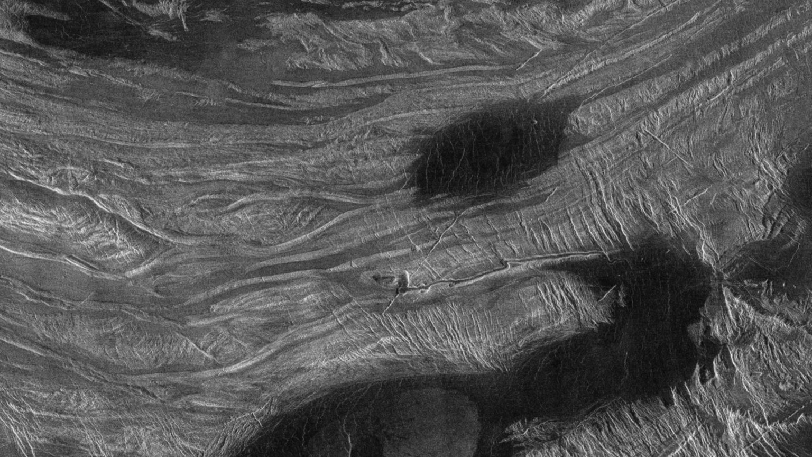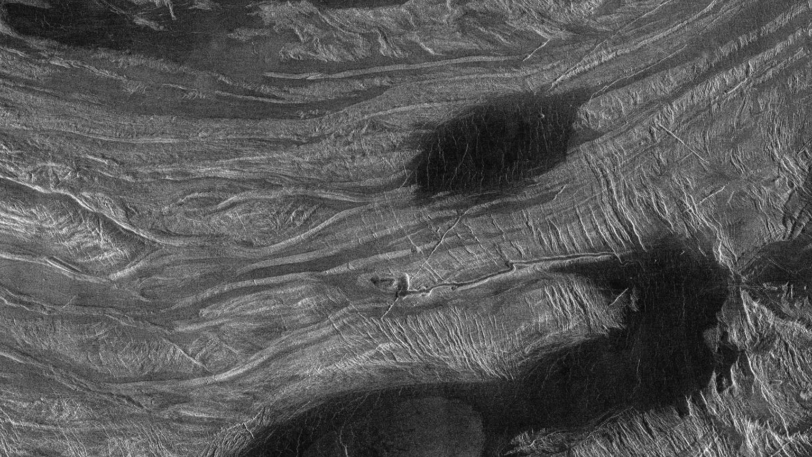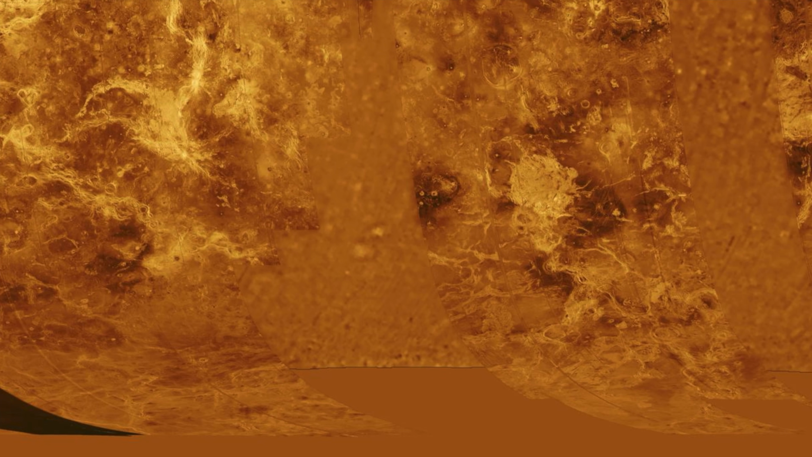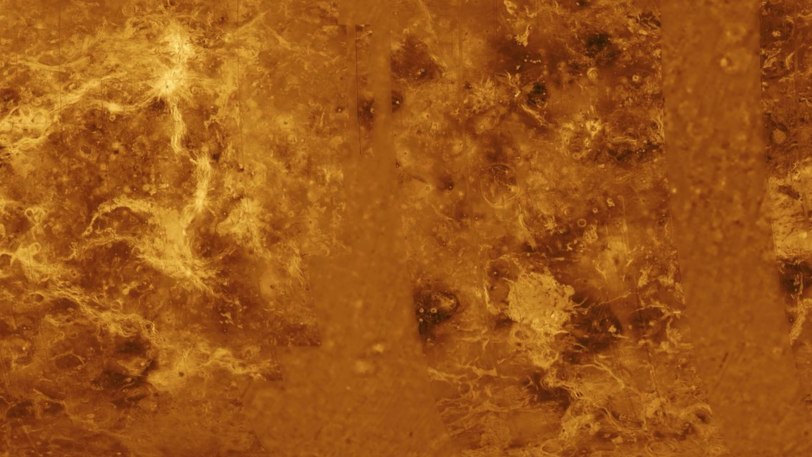This long, winding feature is a rift valley, a geological scar stretching for thousands of kilometers, a sign of the planet's internal stresses.